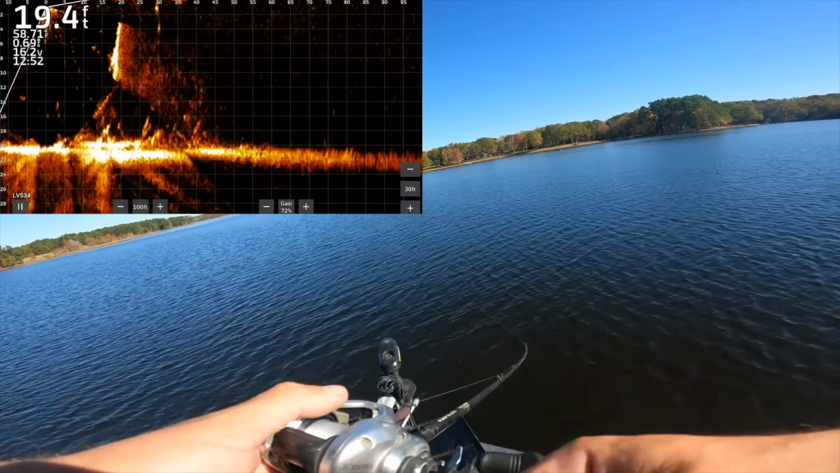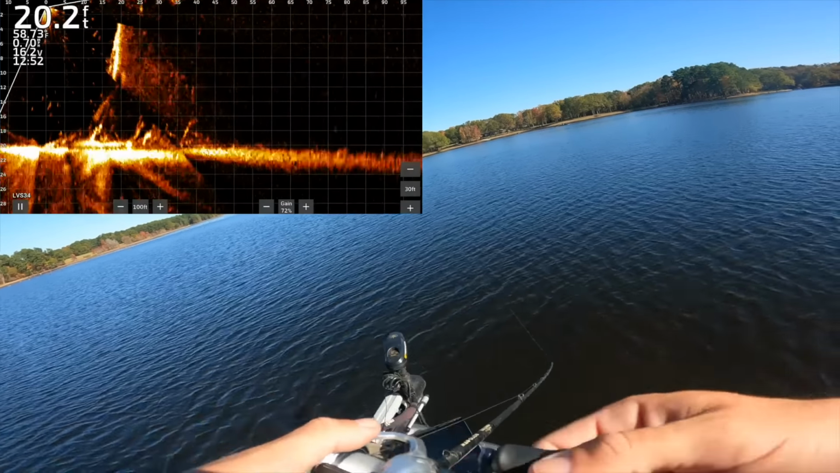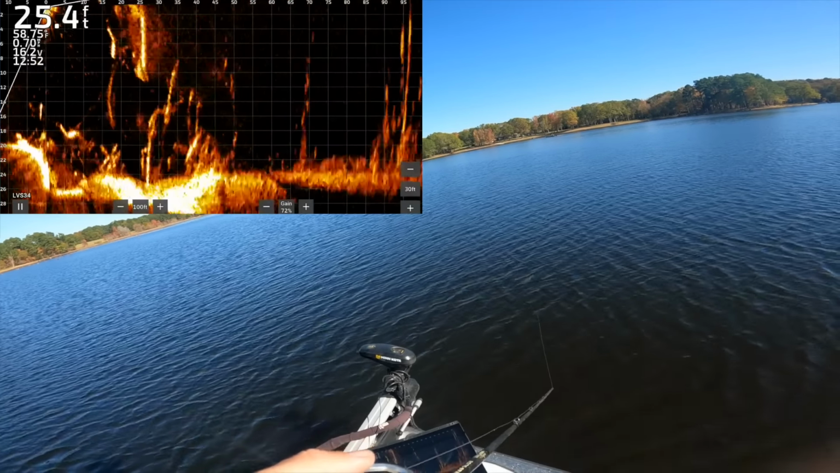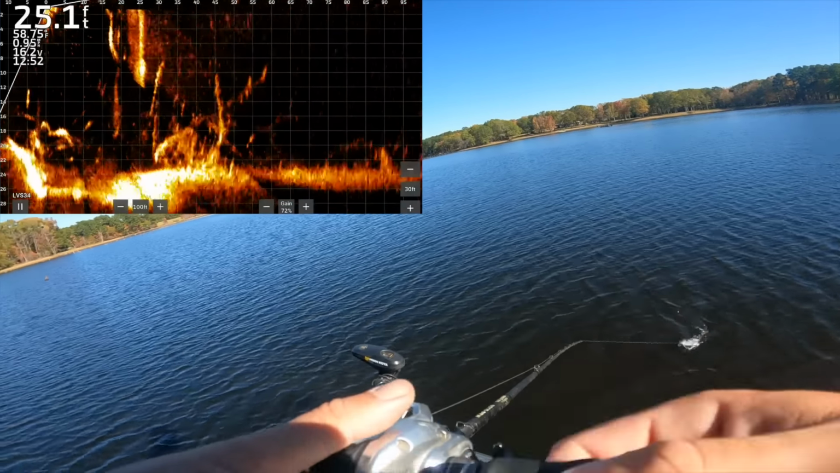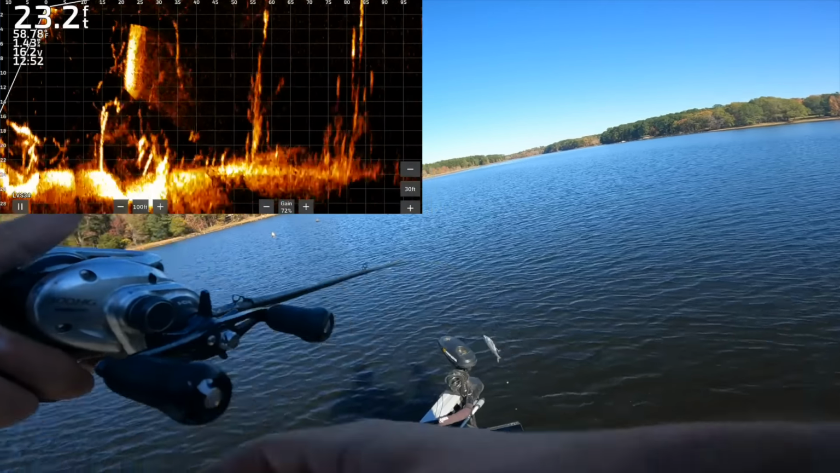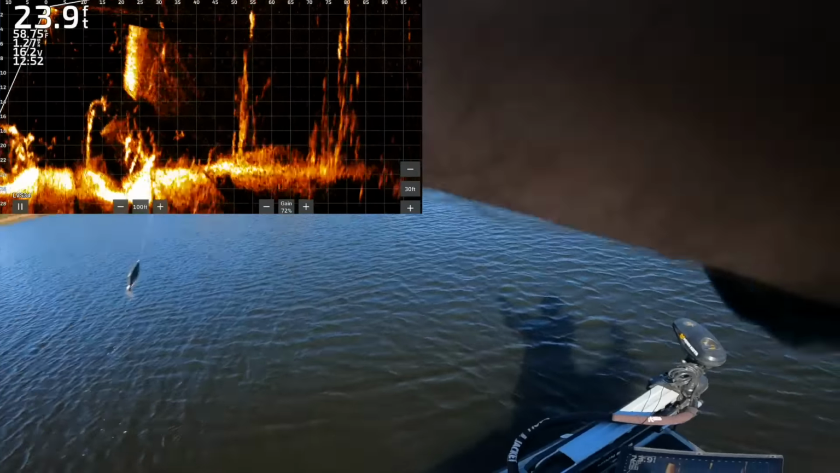These are not big fish. Big fish do not dart up and down in the column that fast. But now that the water's colder, it can take more and more weight to get these baits to sink or suspend, which is a good thing. That's why I always keep the wire in my pocket.